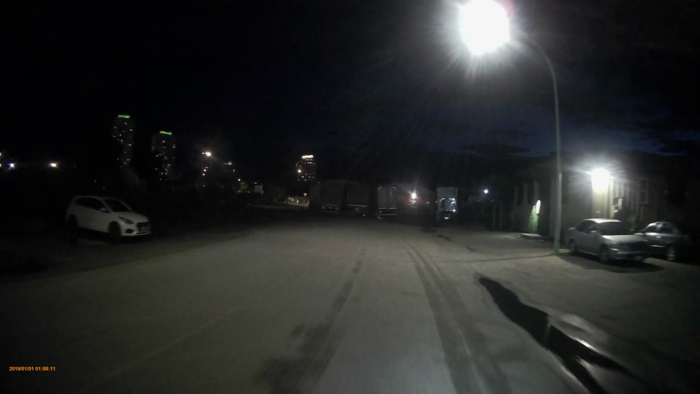A nice back road we could have took, but we'll just go up here. Use the signal. There's Tent City. Yeah, we'll go for a cruise through Tent City tomorrow. I'll give you guys a little look at it. Be pretty sweet. Guys, we got one headlight out.